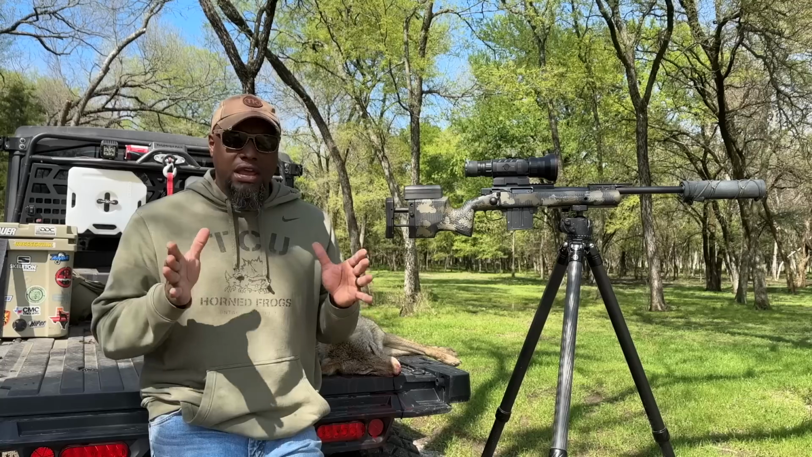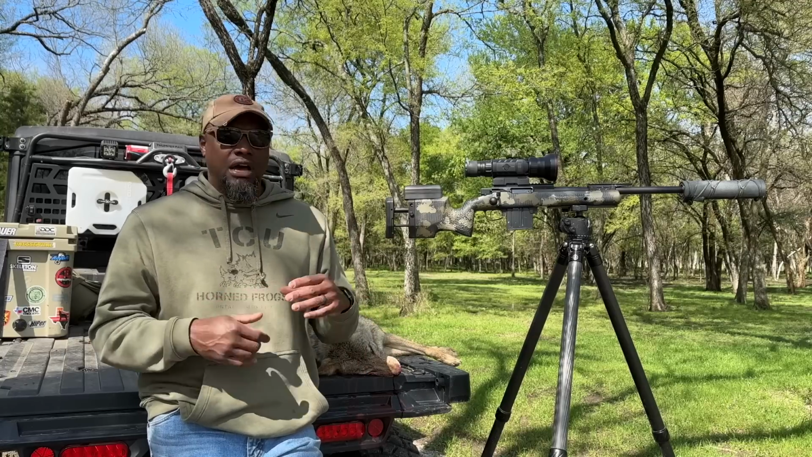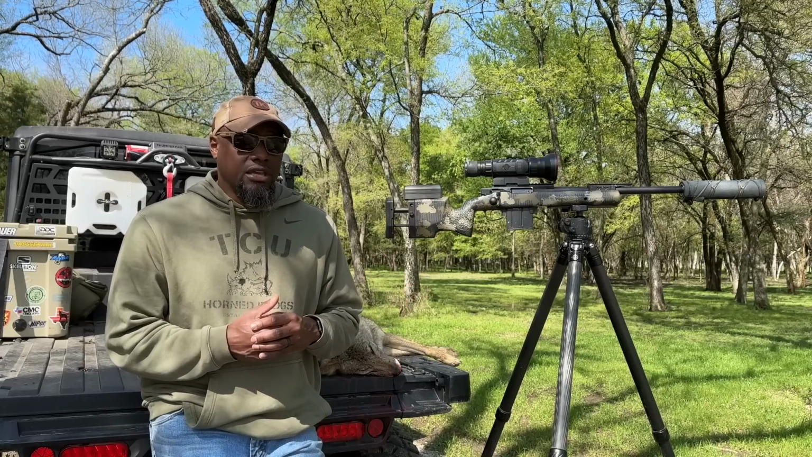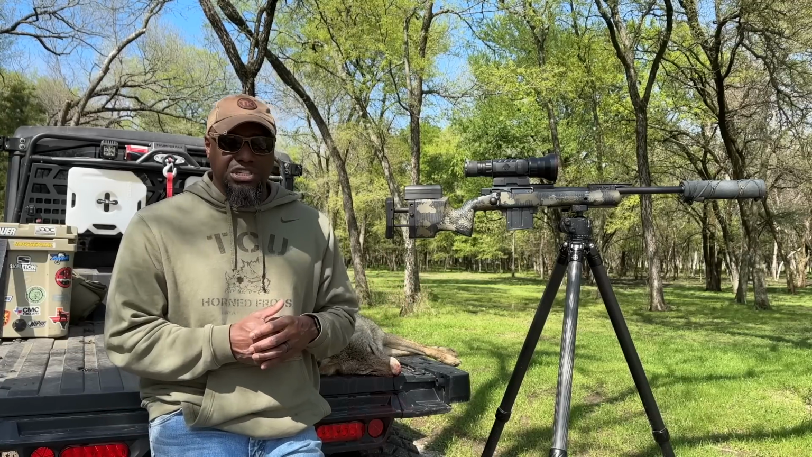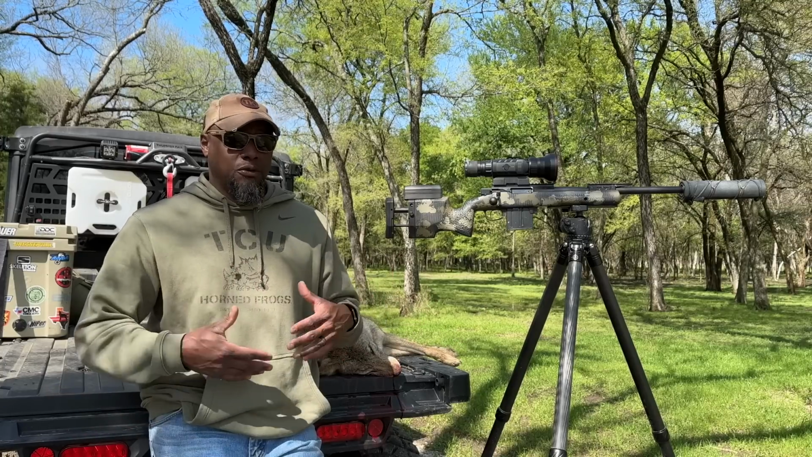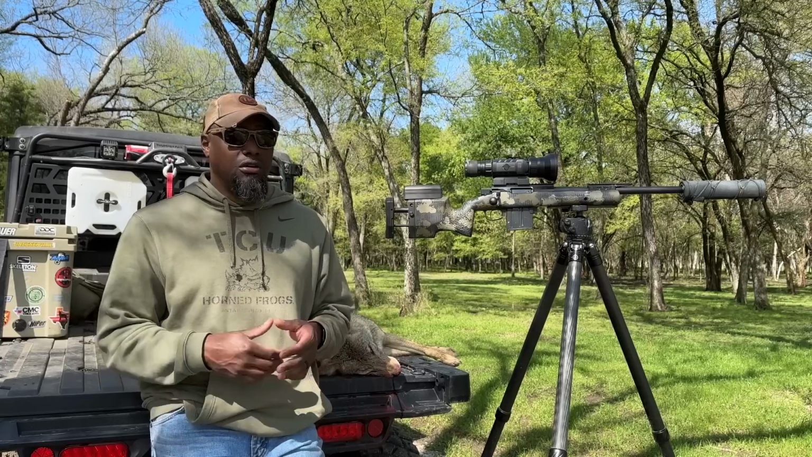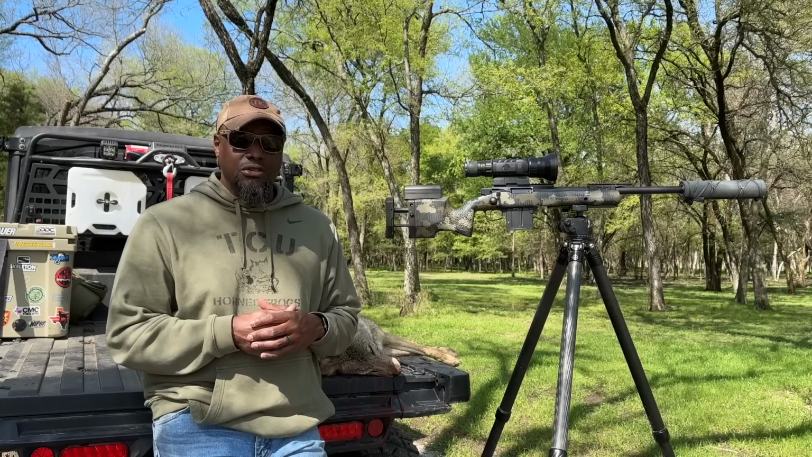But guys, back to the ammunition. There's a lot of great rounds out there to use for varmint hunting, for pigs. I just recently did a video on the 223 bolt action. Me personally, this is just my opinion, this is what I think: I think 223 has killed more pigs in the state of Texas than any other cartridge. And the reason why I say that is because of the AR platform. When the AR platform started getting really popular for pig hunting, you really only had two options, and it was 223 and 308. We're talking years ago.